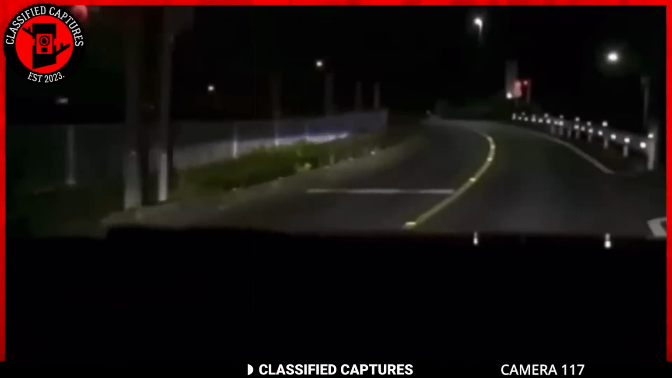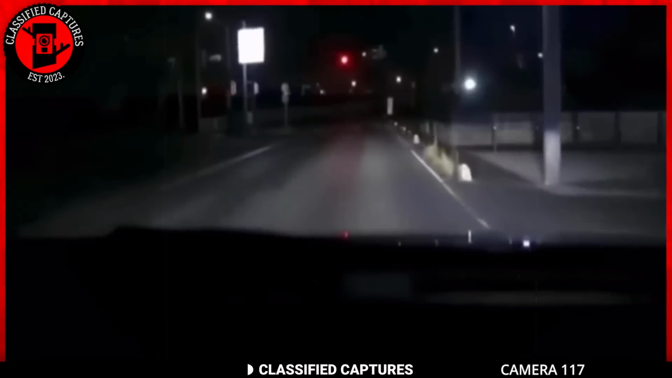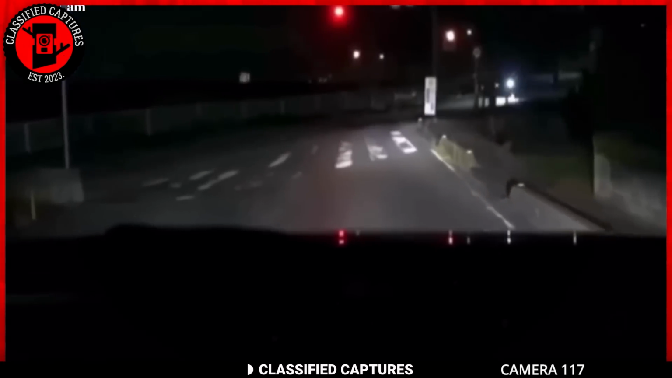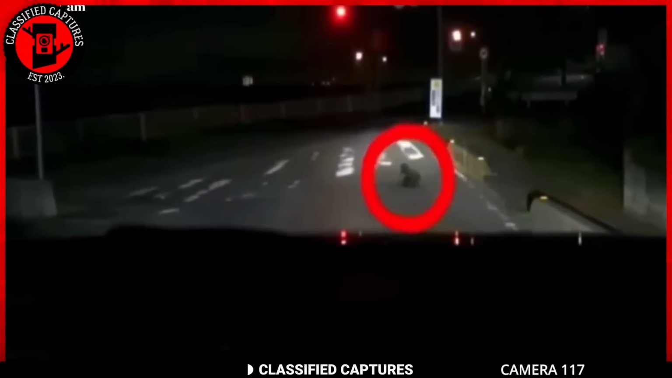Check this out. A guy's normal drive turns into a surprise after he stops at a red light. A little creature, about 2 feet tall, zooms across the street super fast.